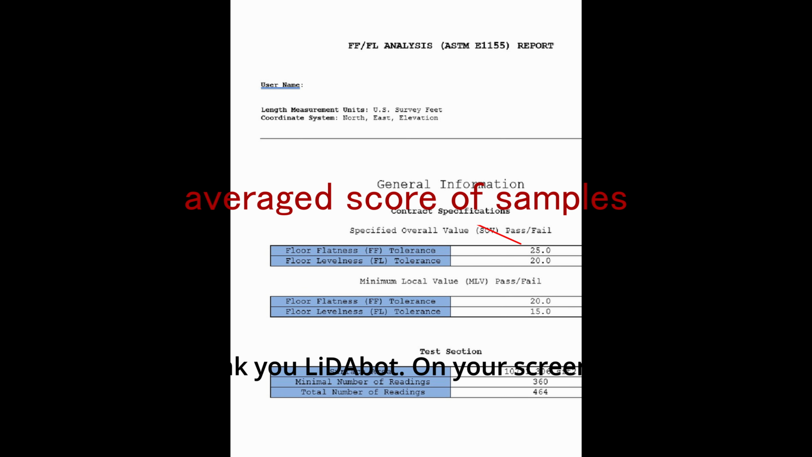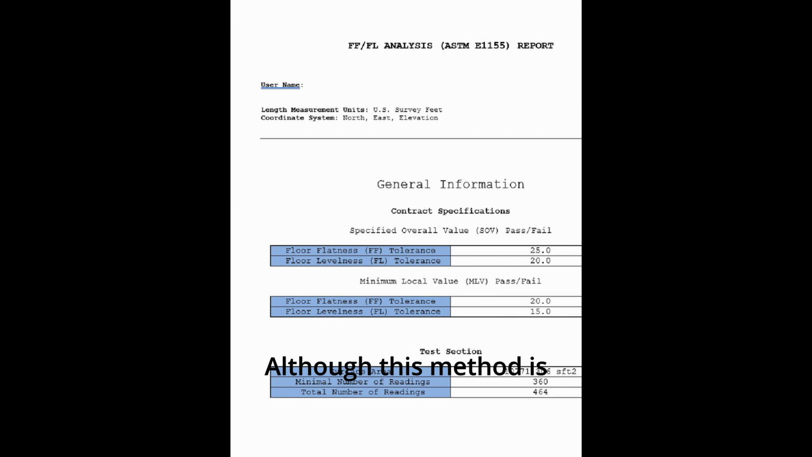Thank you, LidaBot. On your screen is a sample of a FFFL report. Although this method is driven by ASTM, it leaves a lot to be desired. To create this report, someone takes samples along 3 separate lines. This method leaves a large area untested and provides no frame of reference for trouble areas.